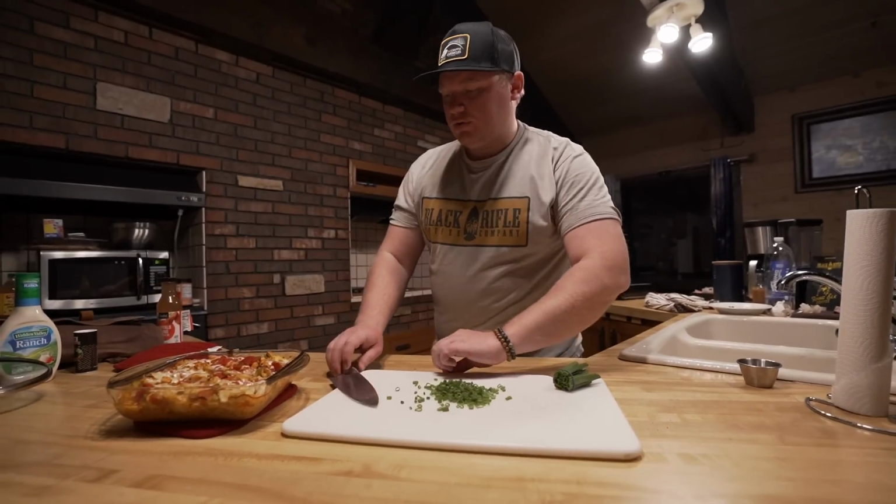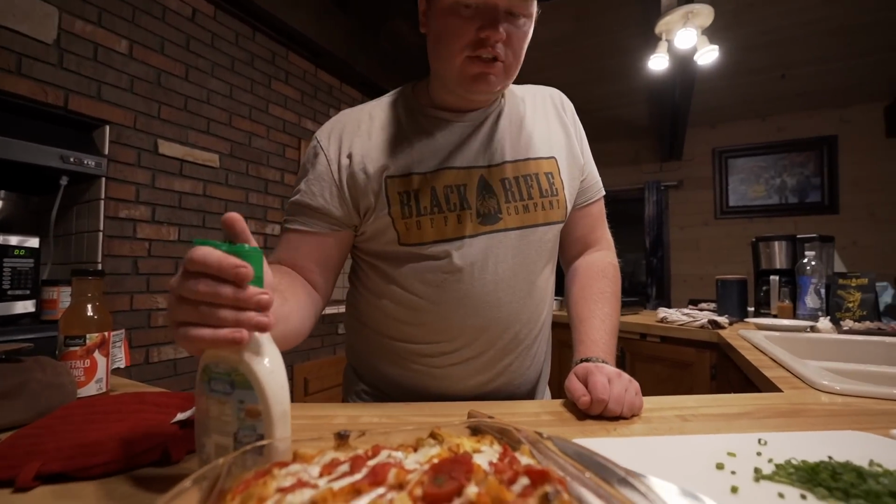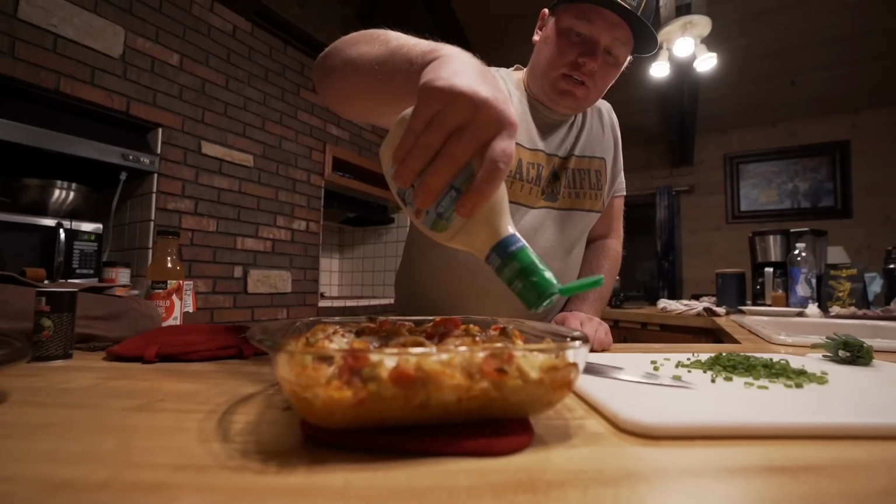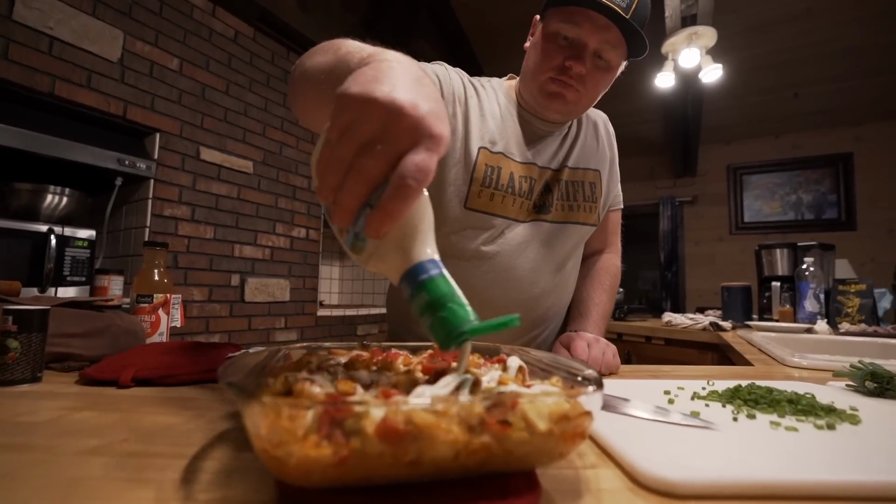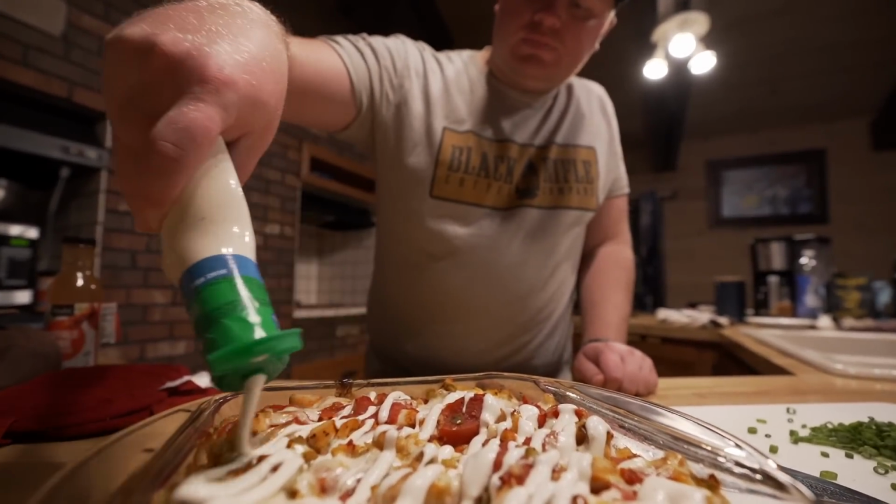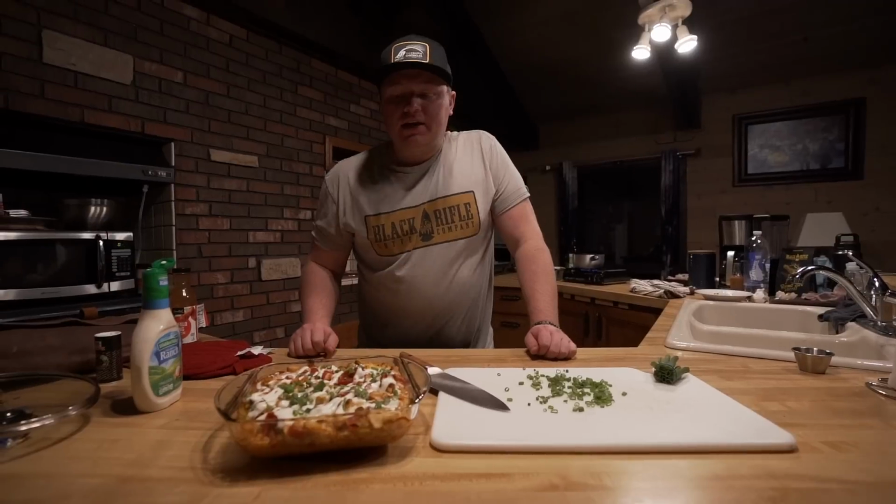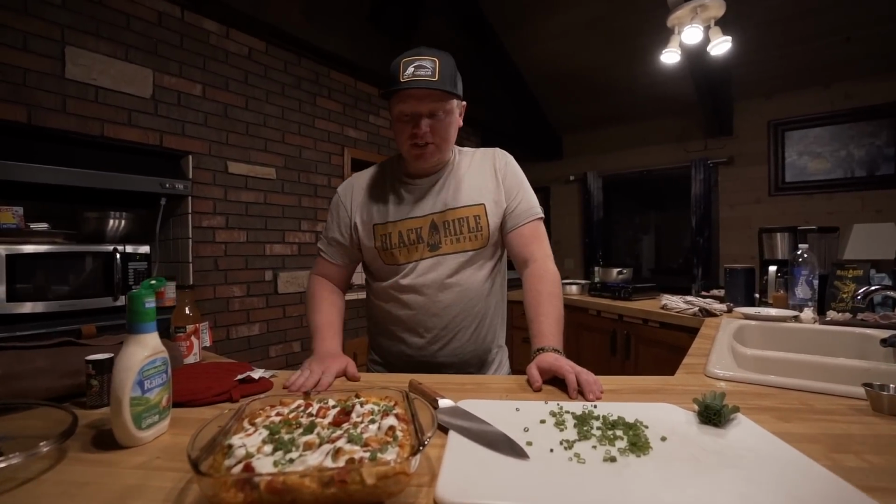And what I like to do with this one when it comes out is hit it again with a little bit of ranch dressing on the top, and then I'll just throw those green onions on the top. I just like how creamy this makes the whole dish. Okay, and that is done right there. So that is a buffalo ranch crappie casserole, and that is gonna be absolutely delicious.